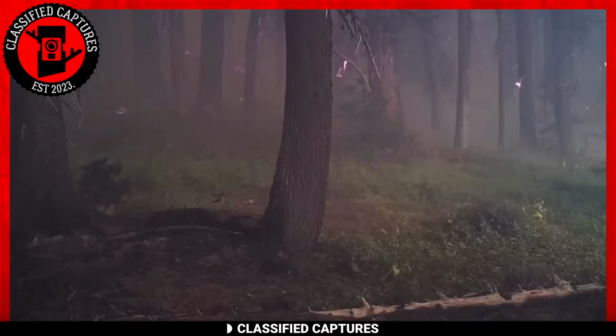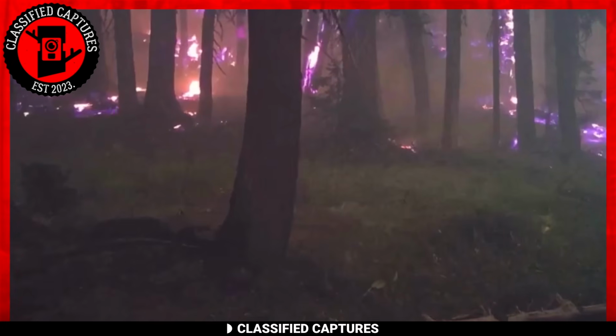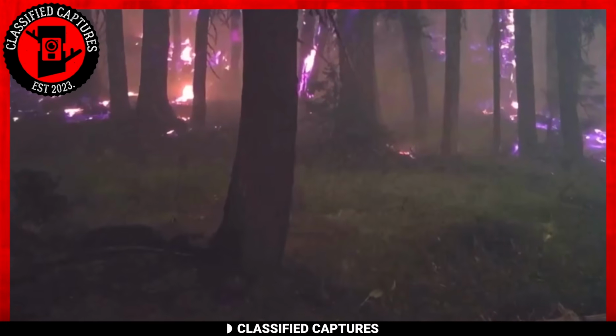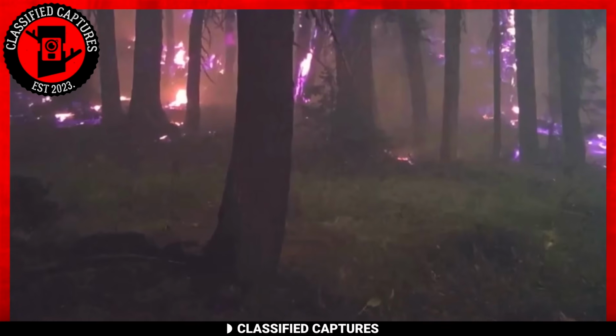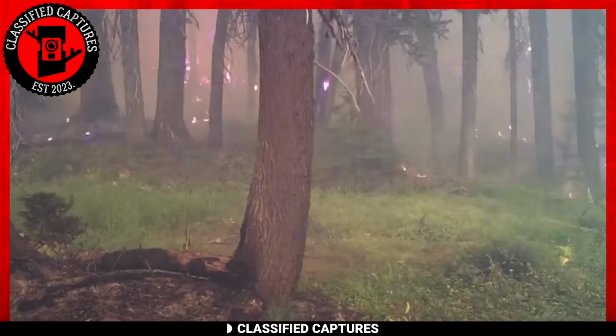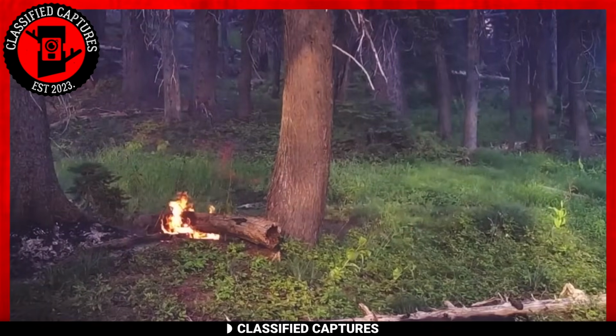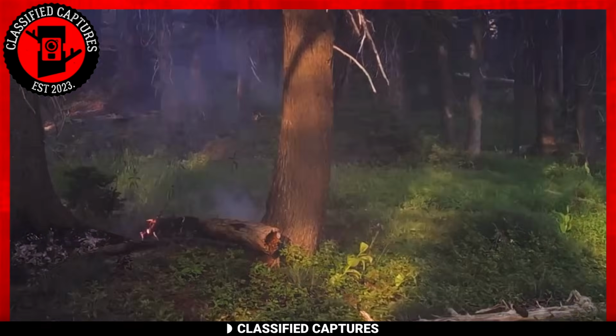Many enthusiasts of the paranormal, including us, initially suspected a supernatural cause due to the unusual nature of the fire's origin. It turns out, however, that there was a forest fire in the area and it spread to that location. But that's not exactly how fires spread now, is it?